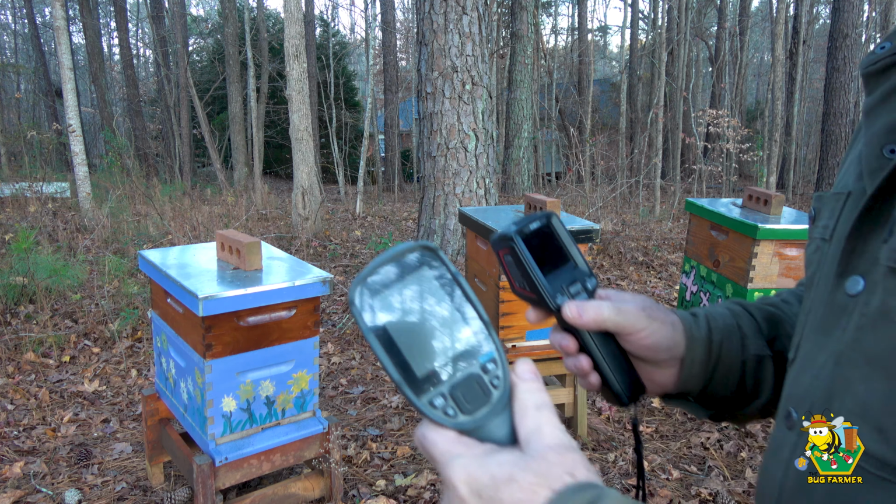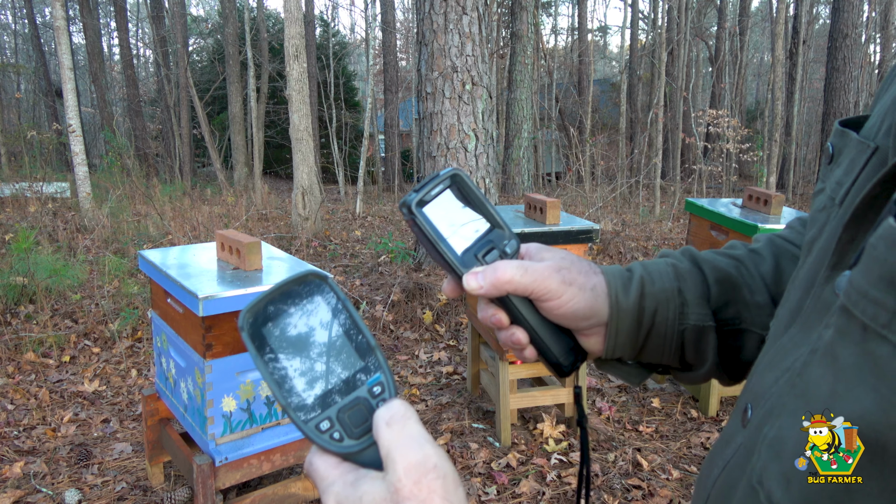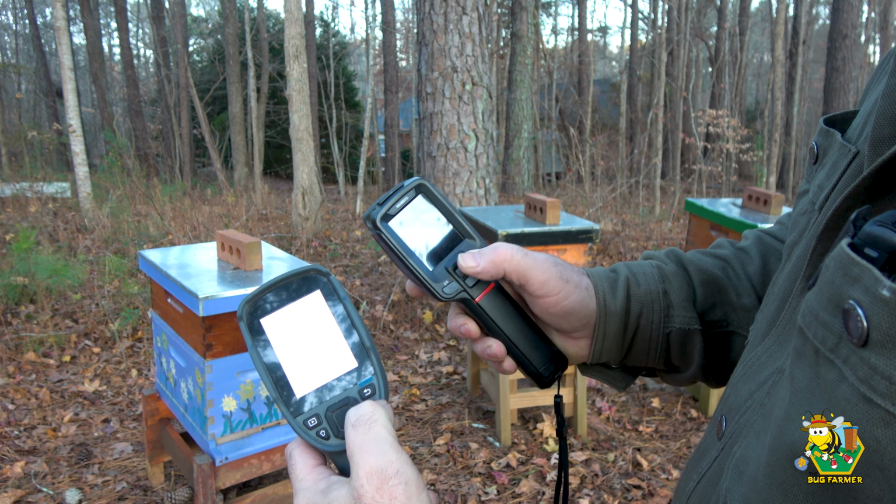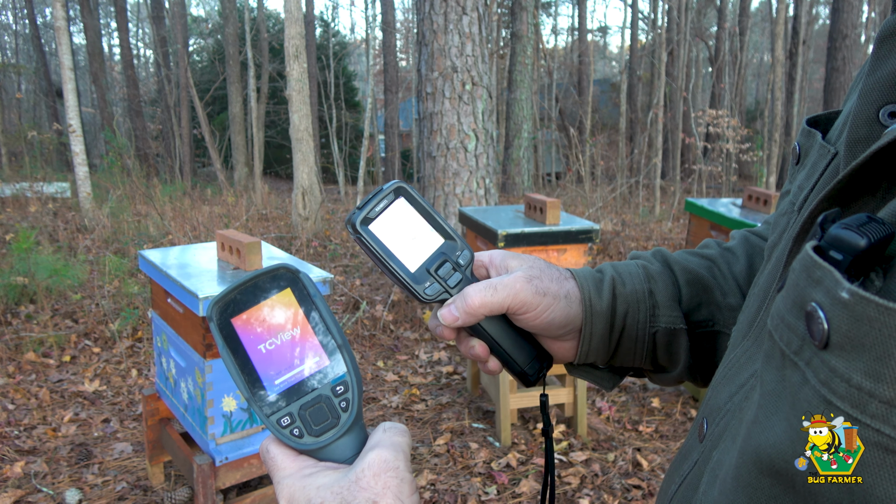Now, before I decided to do this, I should have actually tried to turn these things on. I don't even know whether they're both going to be charged. That's the power button here. Oh wait, that's the power button here. Okay, that one came on. Let's check this out. Okay, we're good to go.